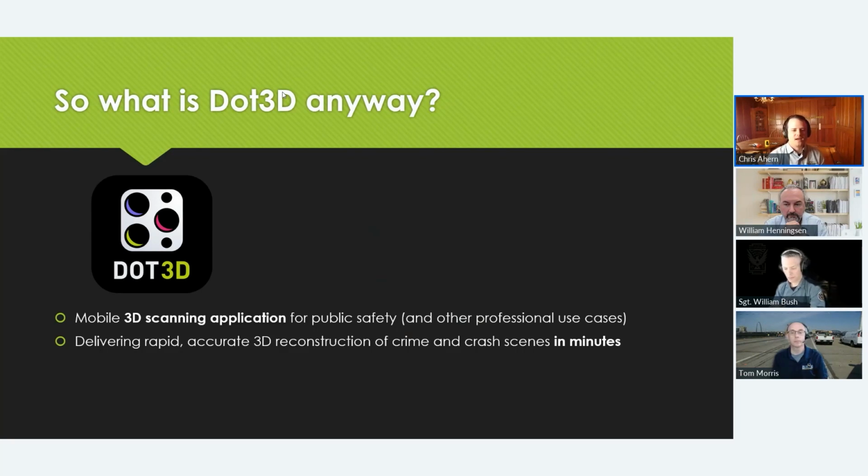It is a mobile 3D scanning application for public safety and other professional use cases. As you'll see here today, we've developed a lot of technology specifically tailored to public safety, but it's also being utilized in a lot of other industries where laser scanning is prevalent as well. That would be construction, shipbuilding, archaeology, architecture, etc. But we're going to talk today about the public safety application for the technology.